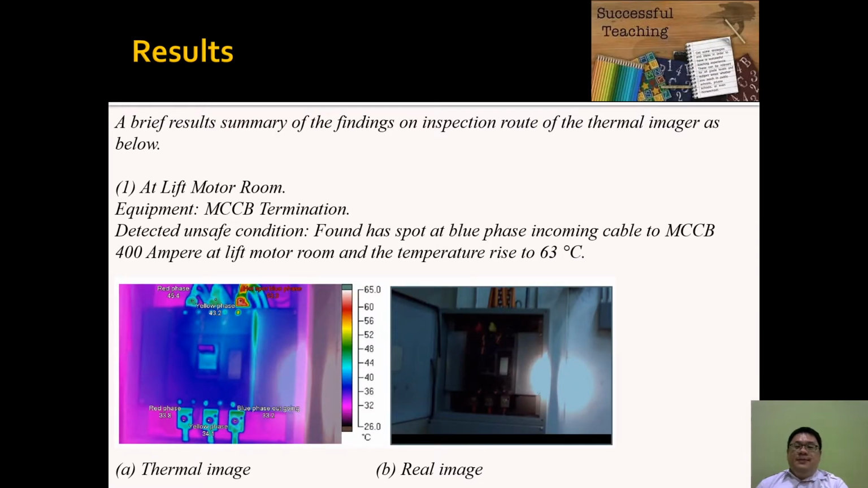So this is a brief summary of the results taken using the thermal imager at Bangunan Sultan Iskandar. The first example is the lift motor room. The equipment is the MCCB termination. Detection of unsafe condition: found that the spot on the blue phase incoming to the 400 ampere MCCB in the lift motor room has a temperature rise to 60 degrees. So this is a total increment of more than 30 degrees.